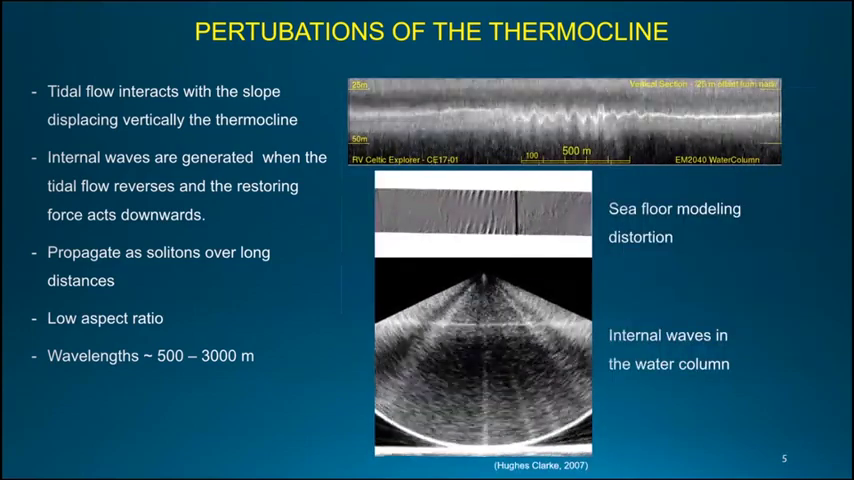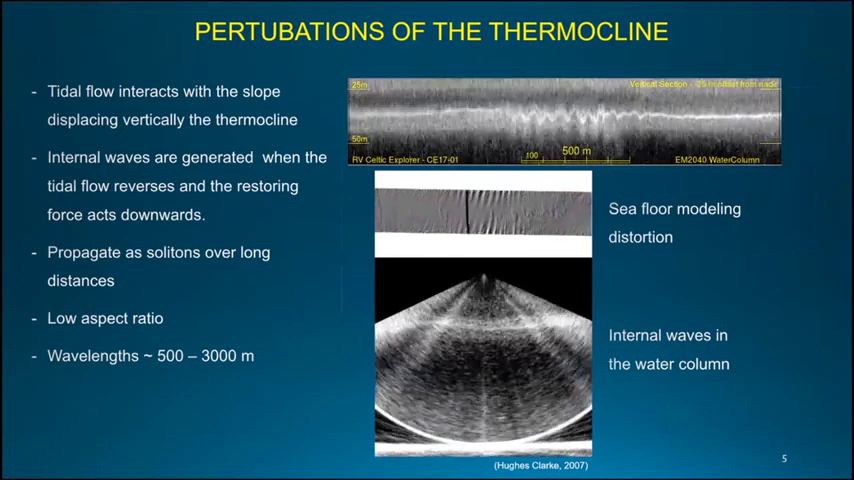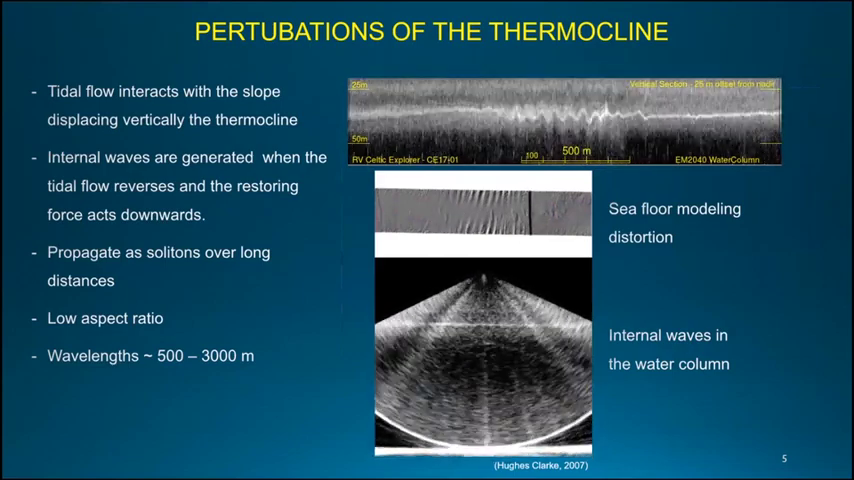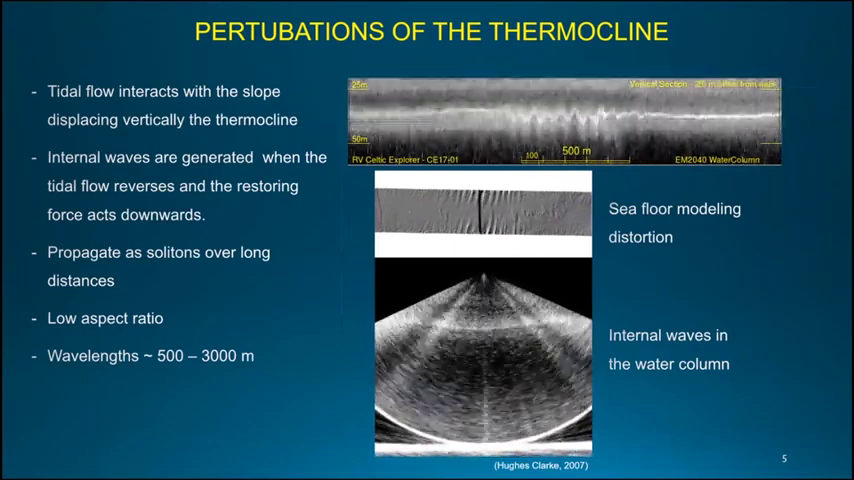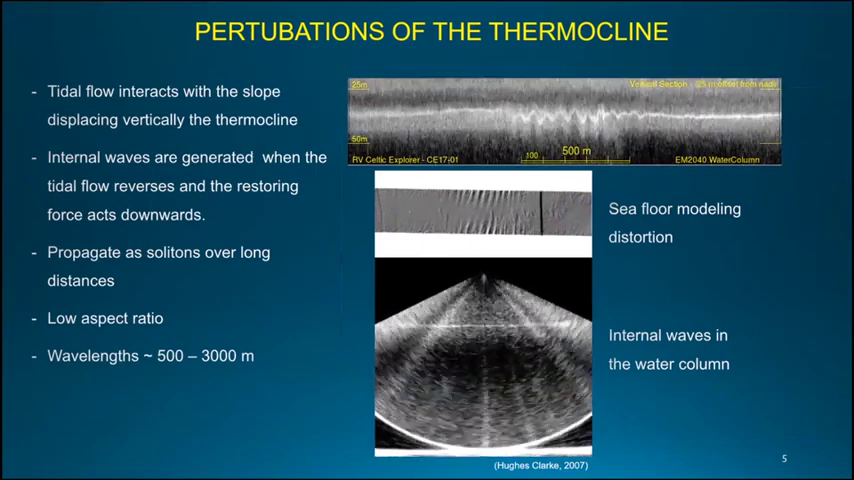Here we can see in the real-time water column of the multibeam echo sounder how the internal wave is passing underneath, and this is the effect on the seafloor modeling. We can see a false rough topography. And this is a two-dimensional projection of a train of internal waves.